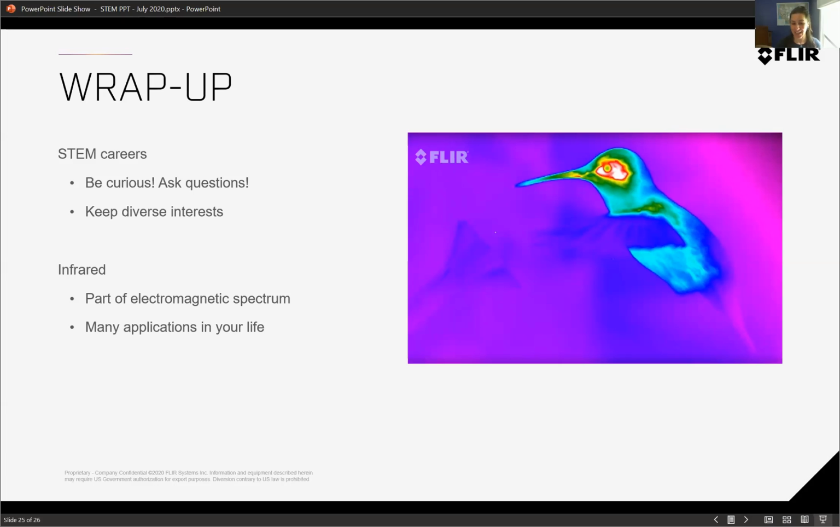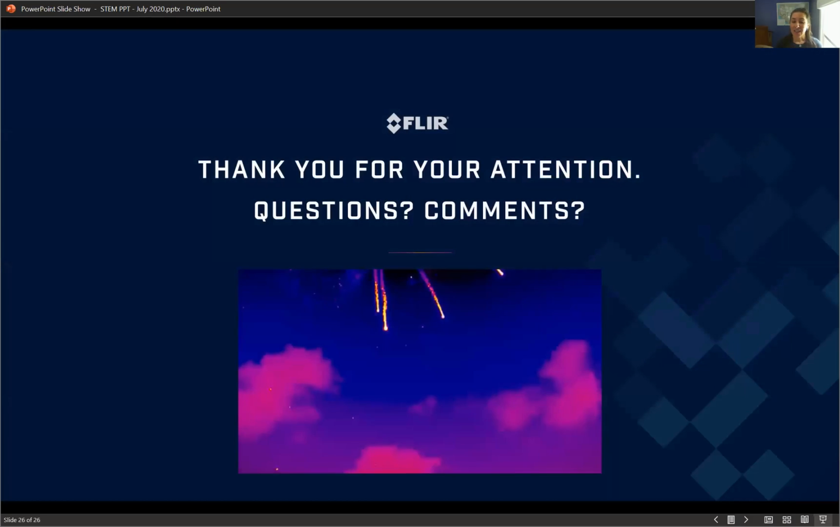Infrared is part of the electromagnetic spectrum. I know that's a big word, but it just means light. It just means waves, just like the ocean, except they're light instead. And it's all around you everywhere. And it's really interesting stuff. So if you encounter it in your classes, make sure you pay attention and find out how it interacts with you. And there's many applications for all of this stuff in your life. Like I said, I think you'll be seeing it more, just whenever you go into stores and interacting with people in the world. So that's all I have.